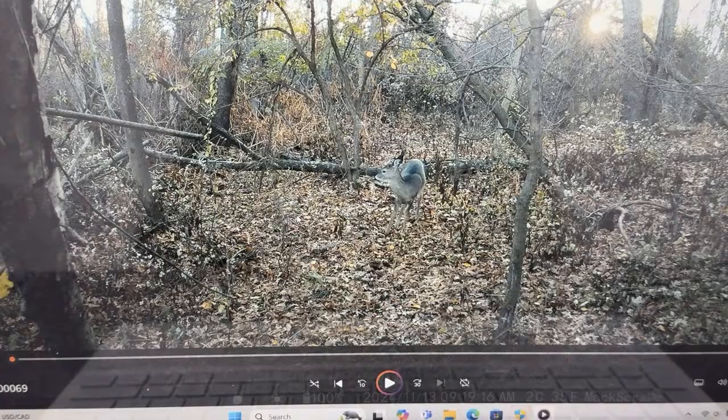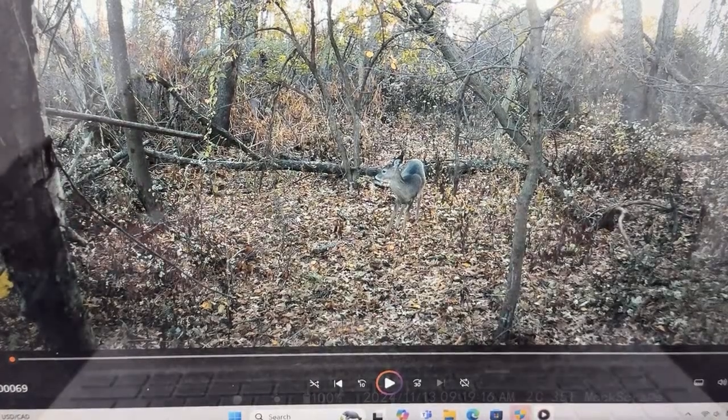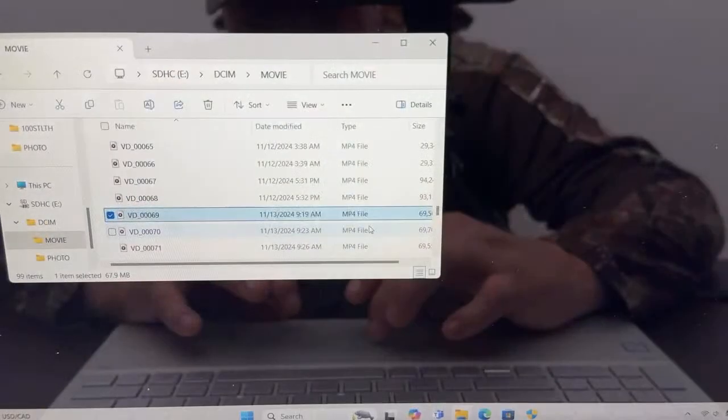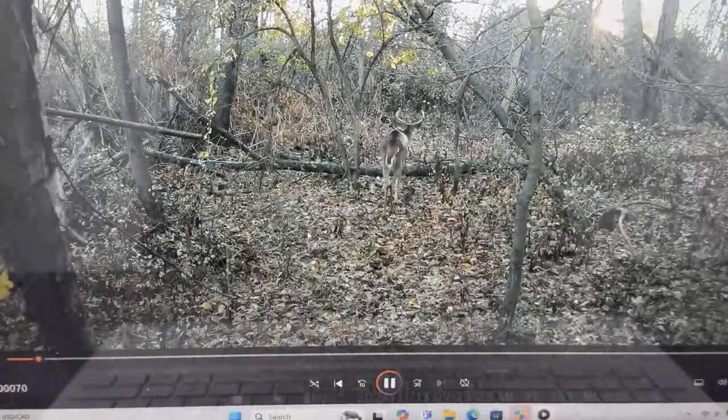But your best bet is to get a camera that will record your hunts for you, buddy. My phone, thank God, is just as good as any camera out there. So I use my phone a lot for things, but I do have other video cameras as well. But the GoPros are for the little B-rolls and stuff like that.